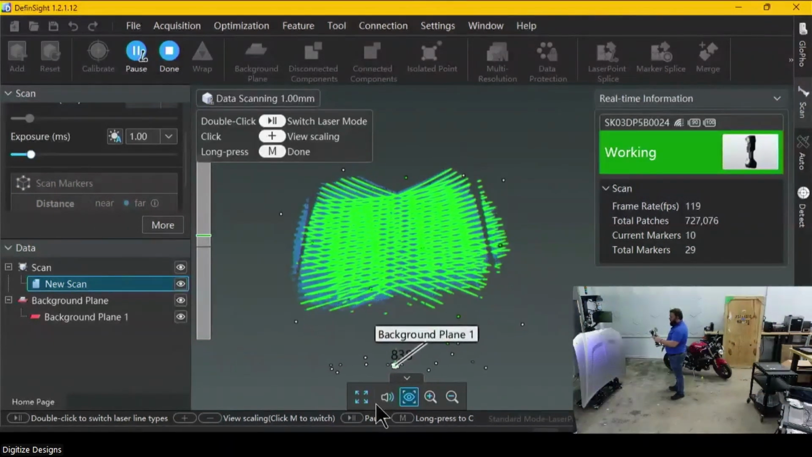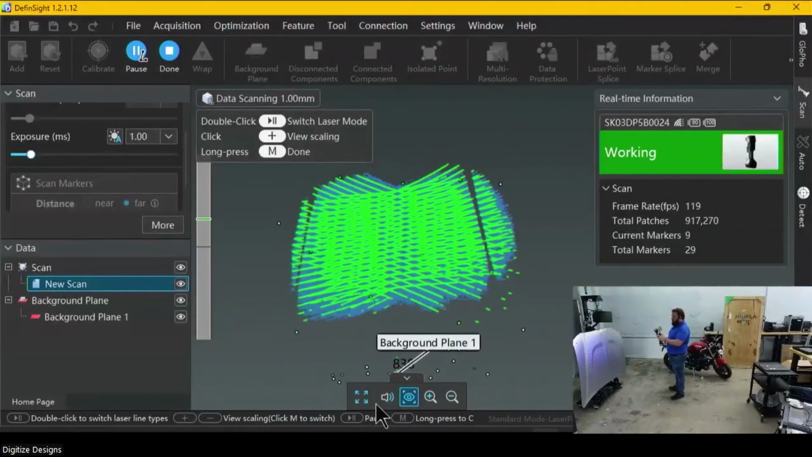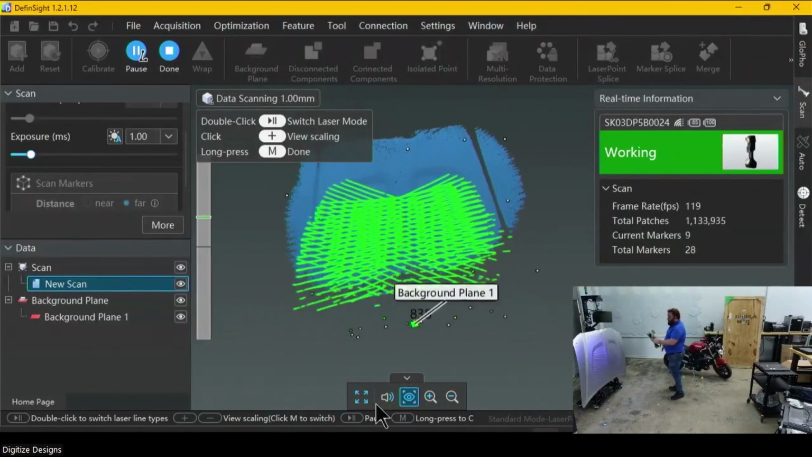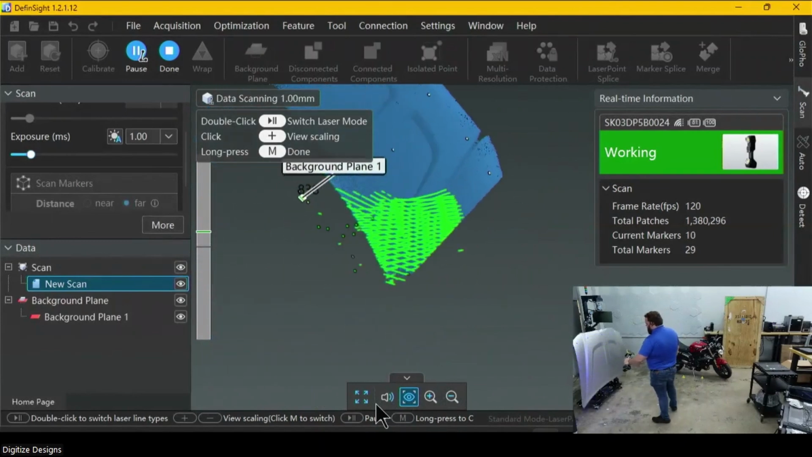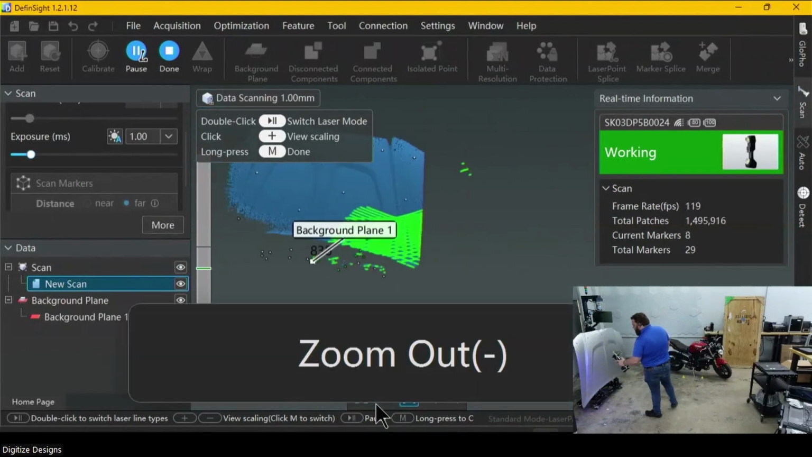You can see how big that laser pattern is. This is the ultra large field of view mode. So I'm right in the middle of the field of view, and that laser pattern is covering almost the whole hood. Missing a little in the corner there.